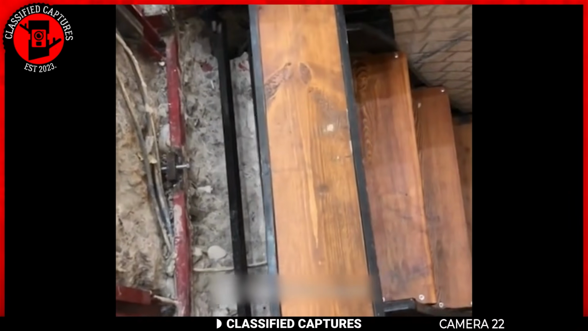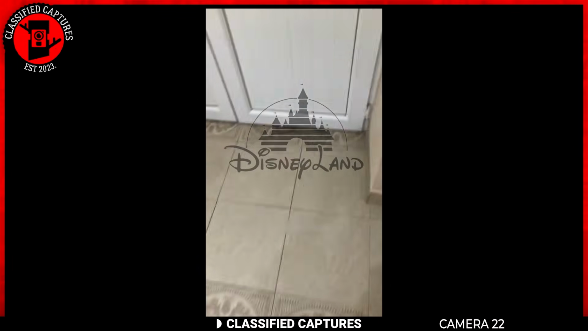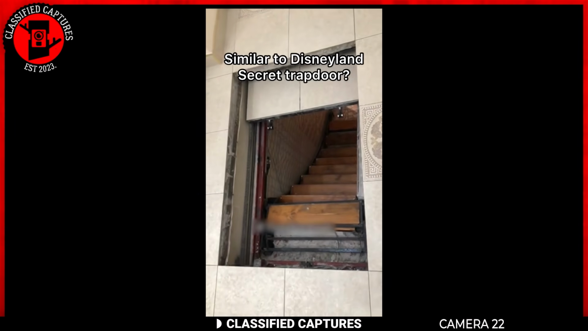Naturally, many others were skeptical. What do you think of this? Is this really in Disneyland? Did you see the shoe rack too? Anyway, if anyone has more information or can confirm this, please share your insights in the comments section.